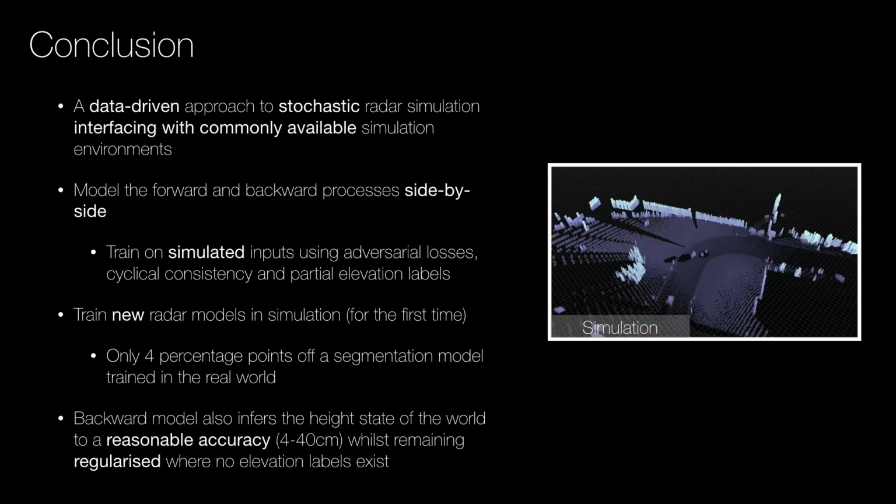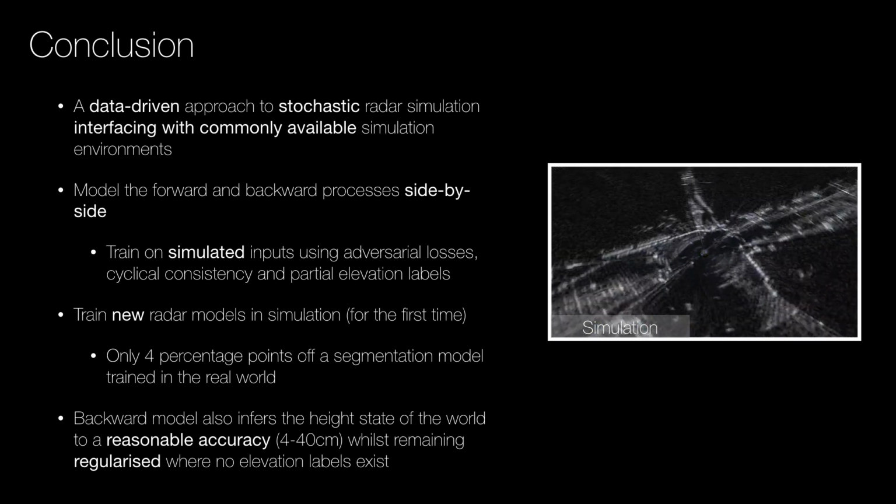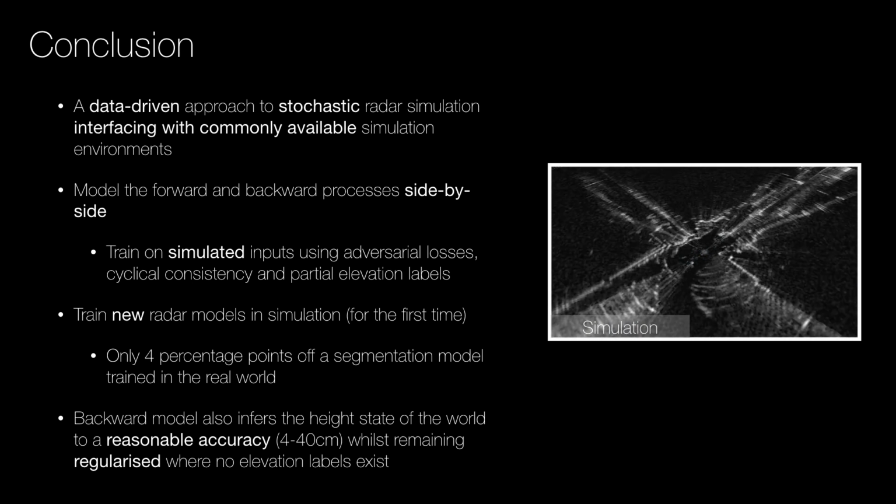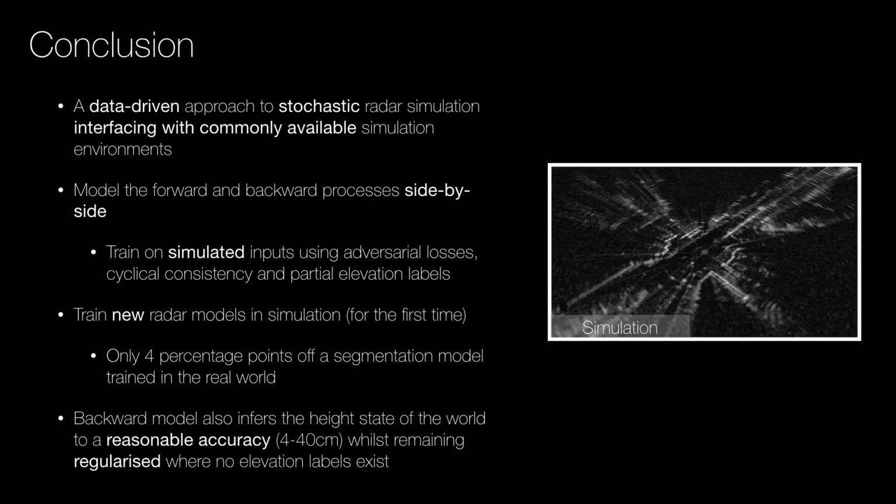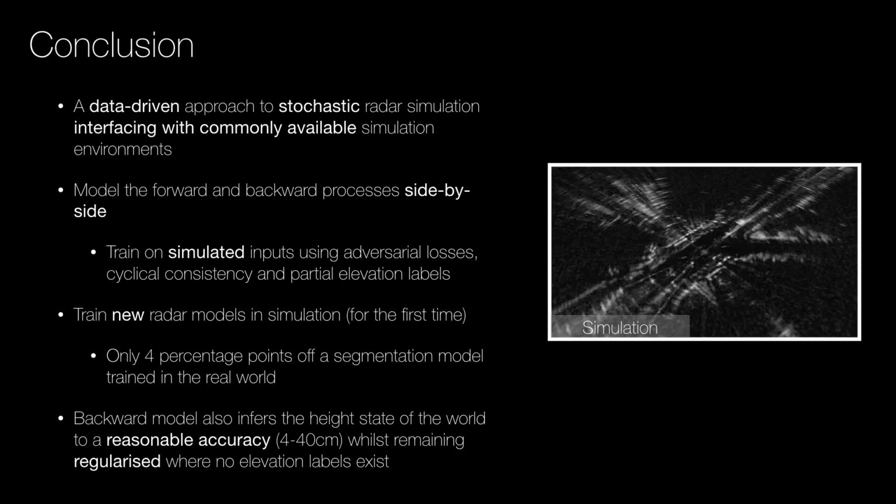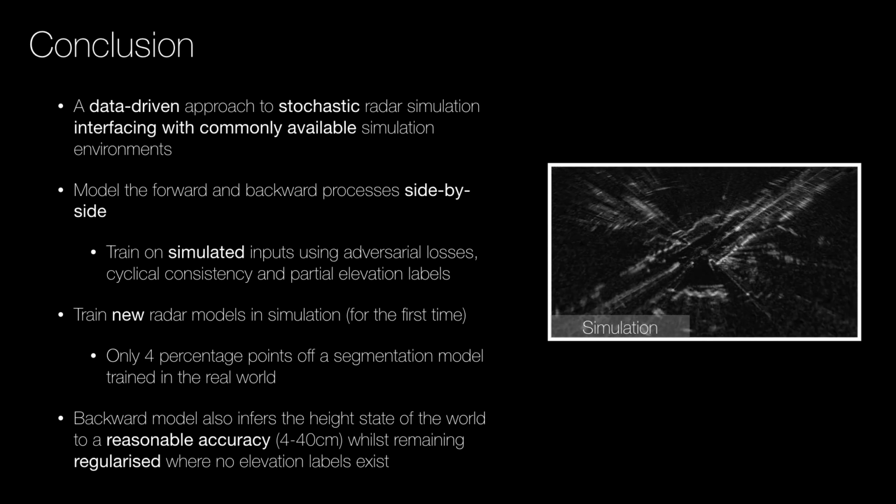In conclusion, we consider adopting a stochastic and data-driven approach to radar simulation, interfacing with commonly available simulation environments such as CARLA to train new models in simulation that are capable of being deployed in the real world. This is achieved by explicitly training our model to generate realistic radar observations from simulated elevation states, using an adversarial setup. The forward and backward processes are modeled simultaneously to further constrain training through cyclical consistency and real-world alignment with partial elevation labels.